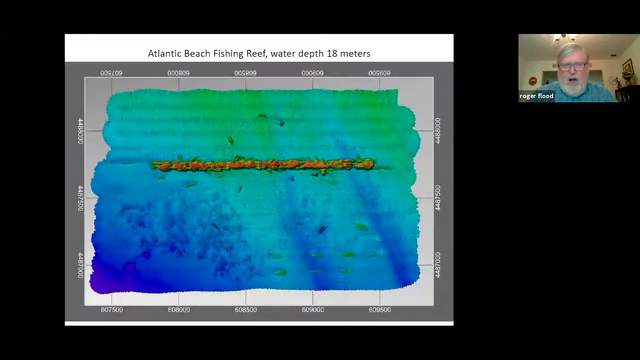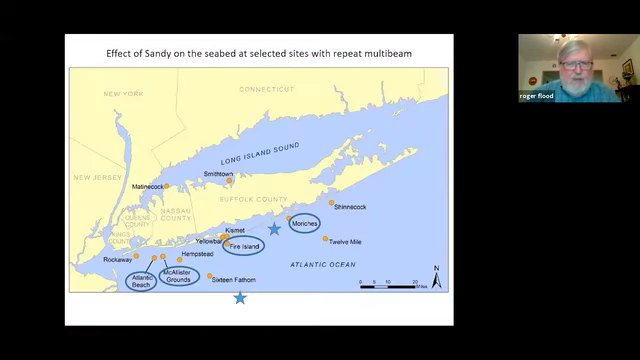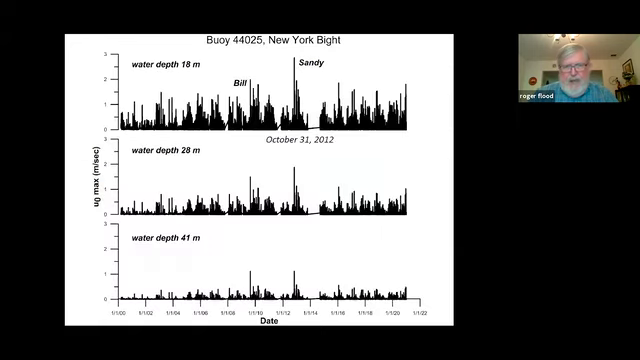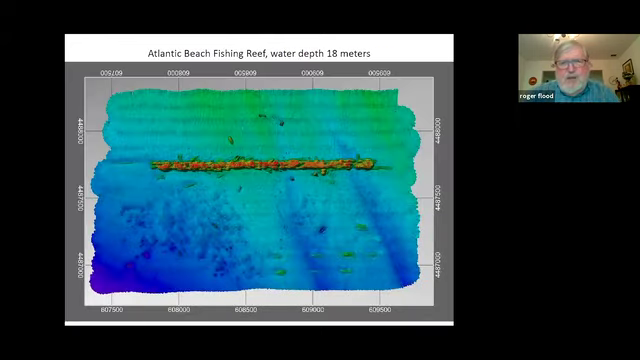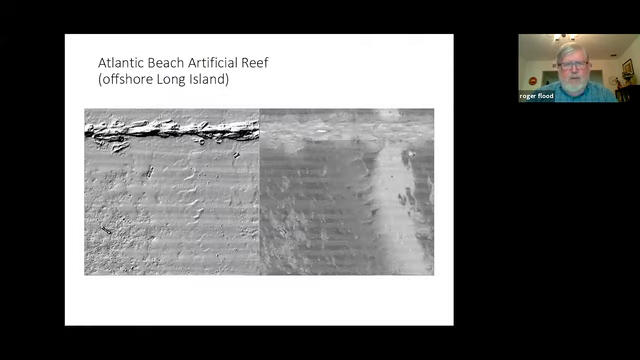All right, so I'm going to go to this Atlantic Beach reef here, and we'll see what it looks like. So this is the classic Fledermaus image of this reef, and there's a sort of a wall built down the middle of it with a concrete rubble from a hopper dredge.